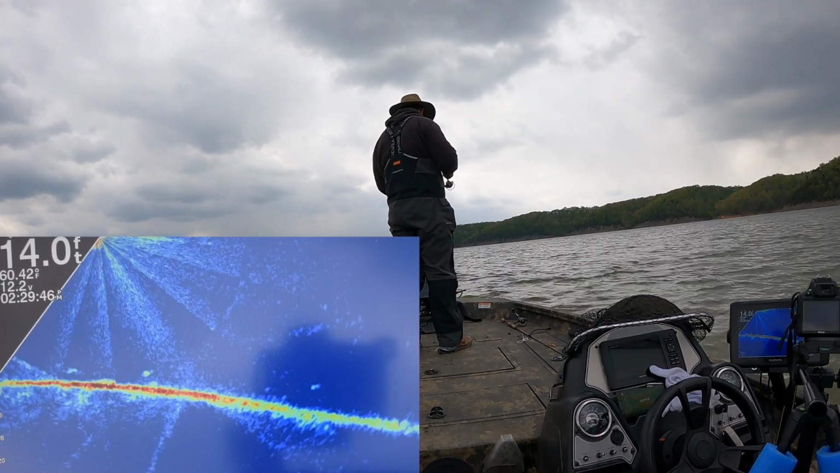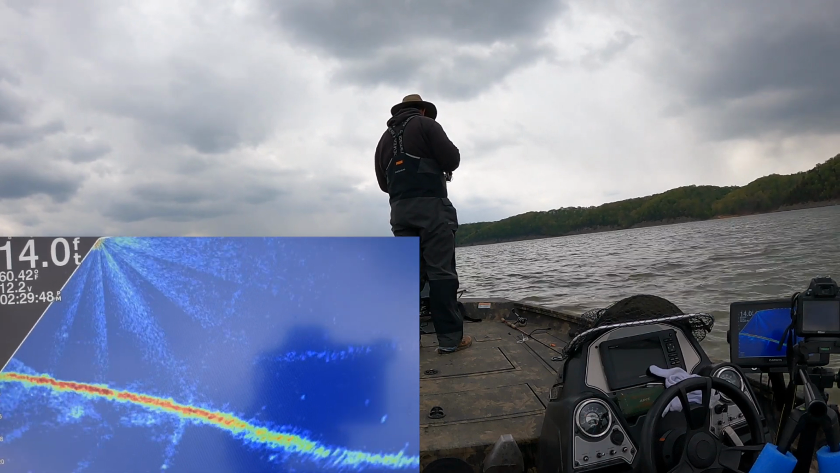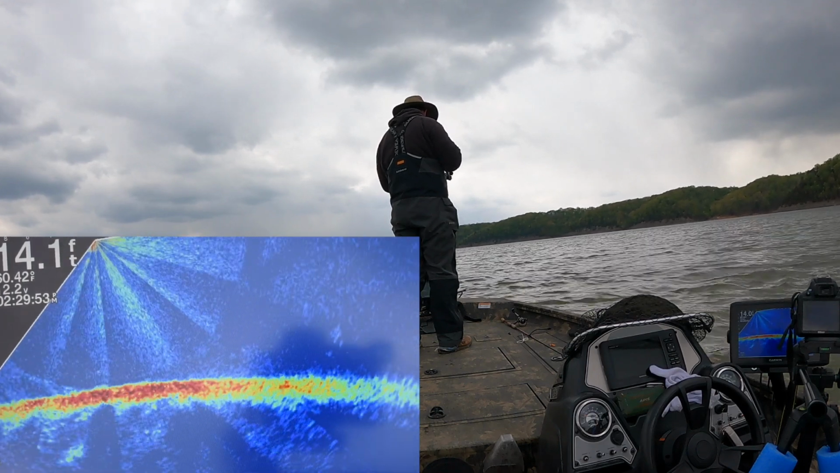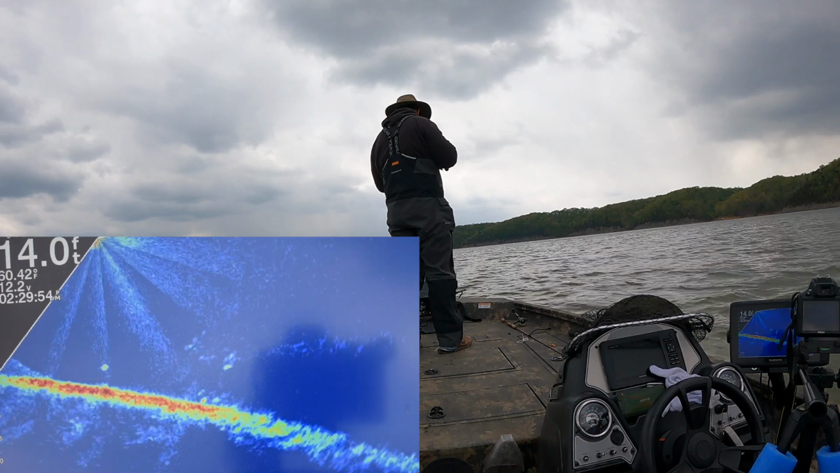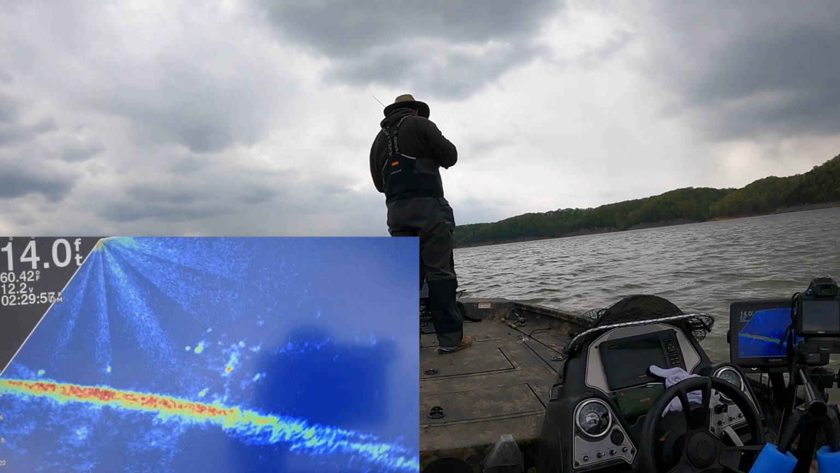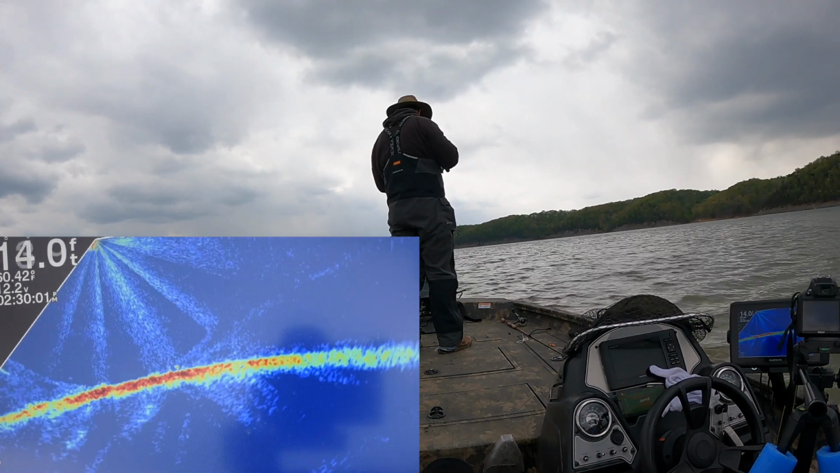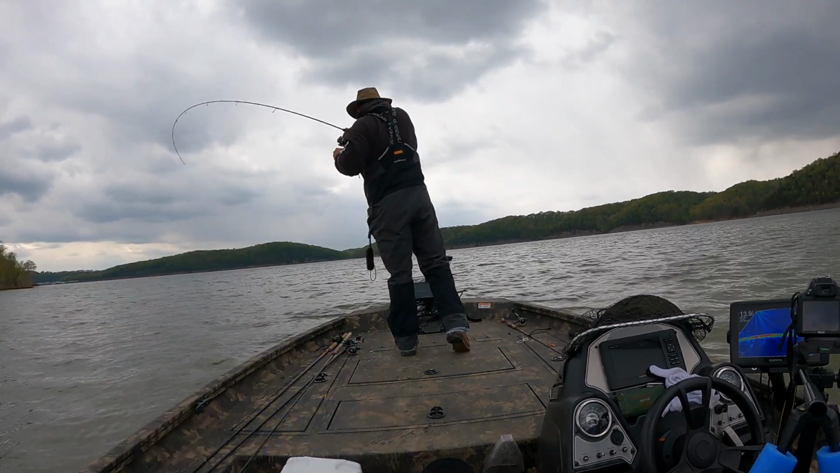This is what my live scope looks like while I'm in this cast. I just pitch it in, and you can see the line. See how the line is right there? That's because I'm using that braid, so it lets me know that I'm close. And once it whipped around there, I still know that I'm close, but I'm holding.